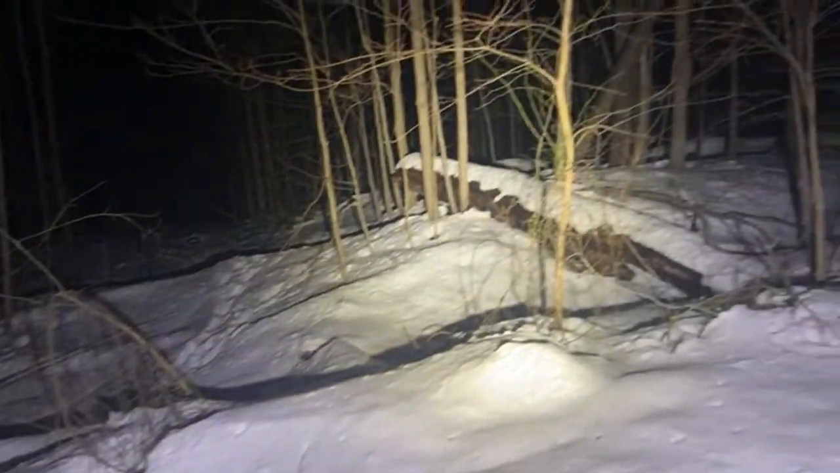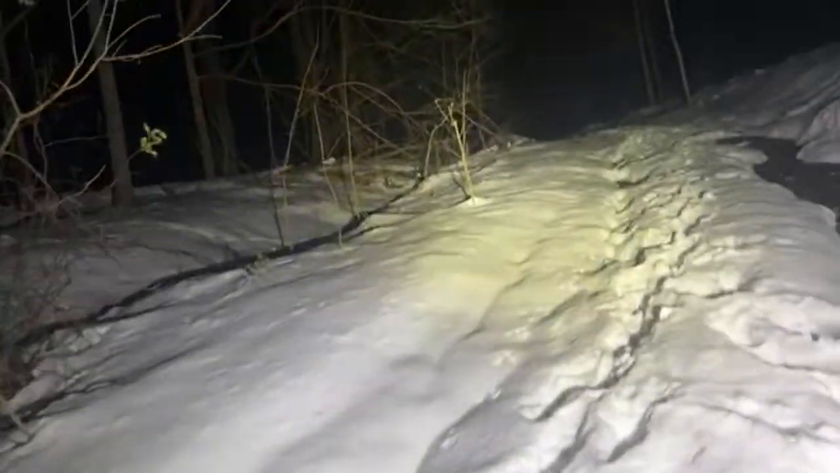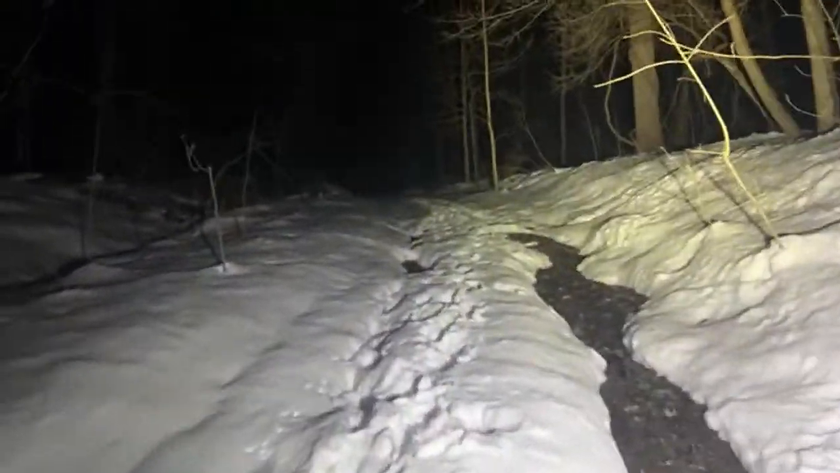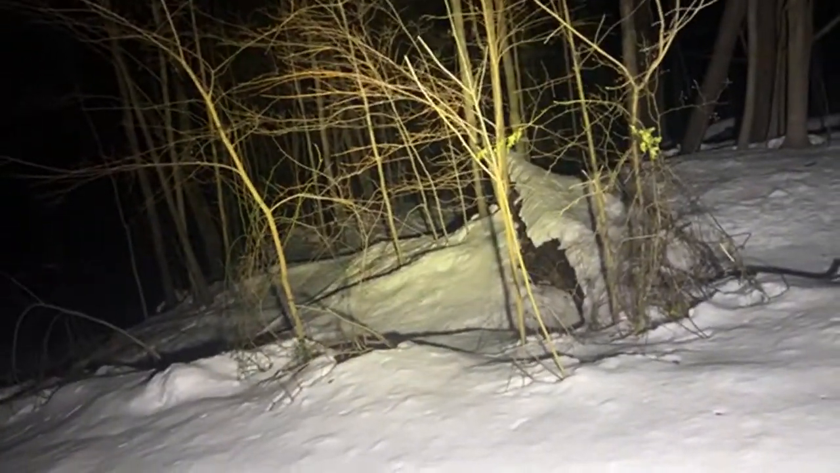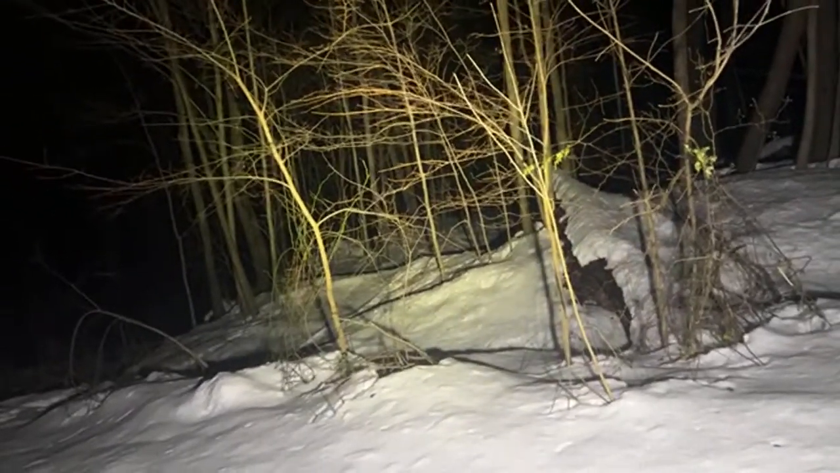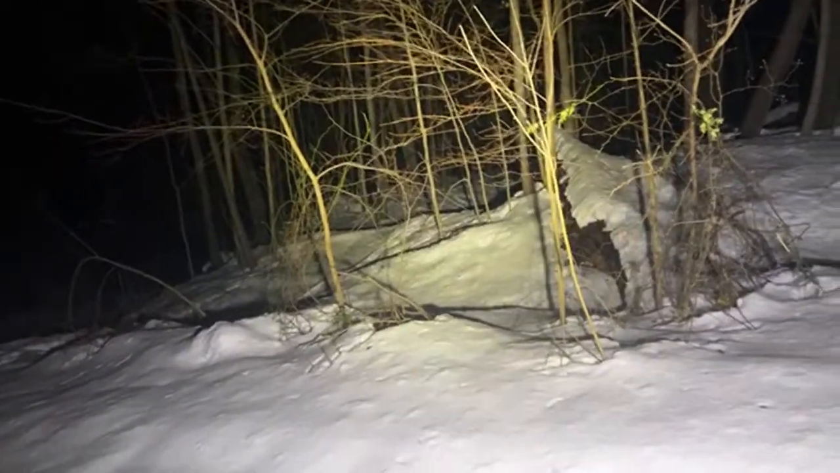Trying to scan with this thermal. Now, I've done this before, and I've gotten rocks winged at me hard for doing that. So it must agitate something. Hopefully not you guys.